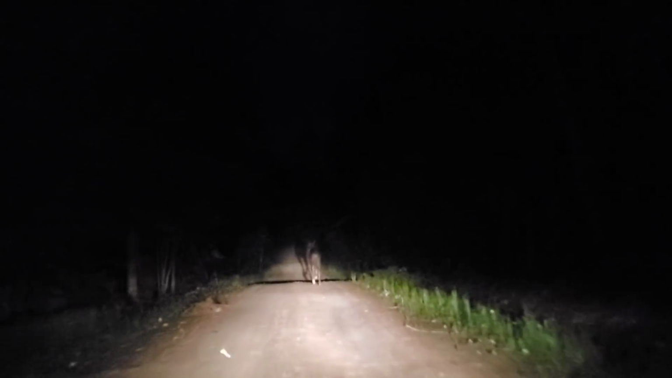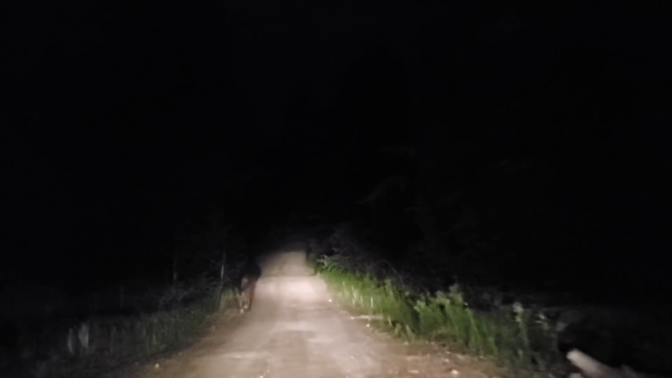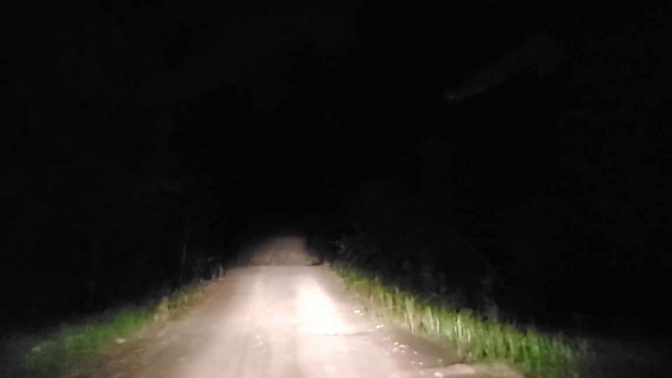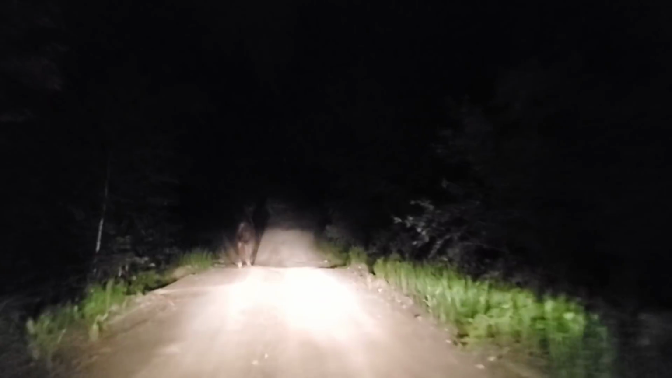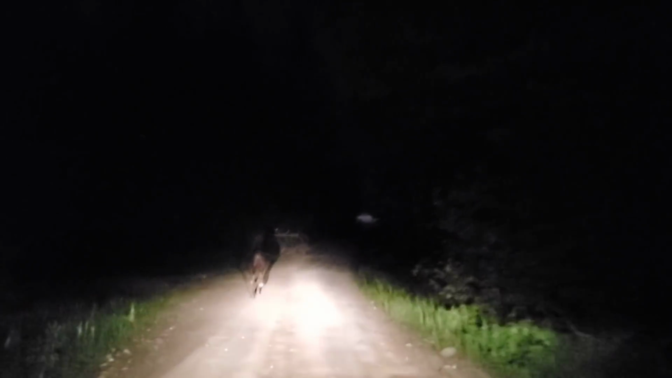This happened once with a coyote, but it was only a minute. And I thought that was amazing. But that was the winter. There was big snowbanks. It didn't know where to go, but this, okay, there's another road right here to the left. Come on, turn. Moose doesn't want to turn.